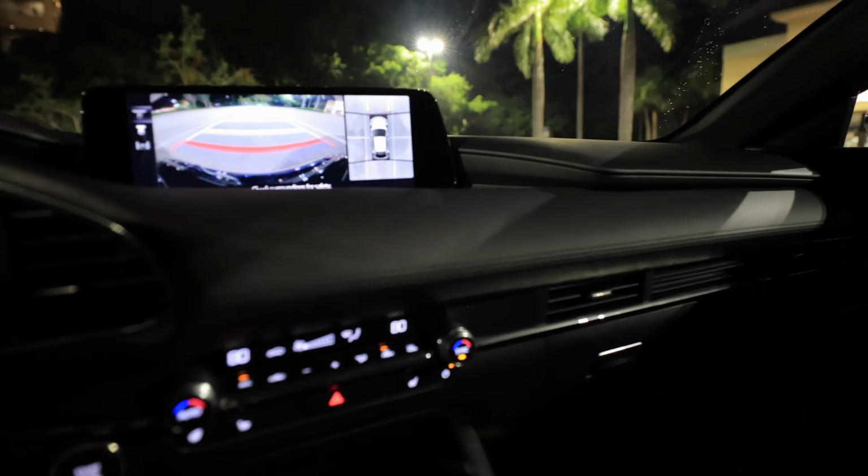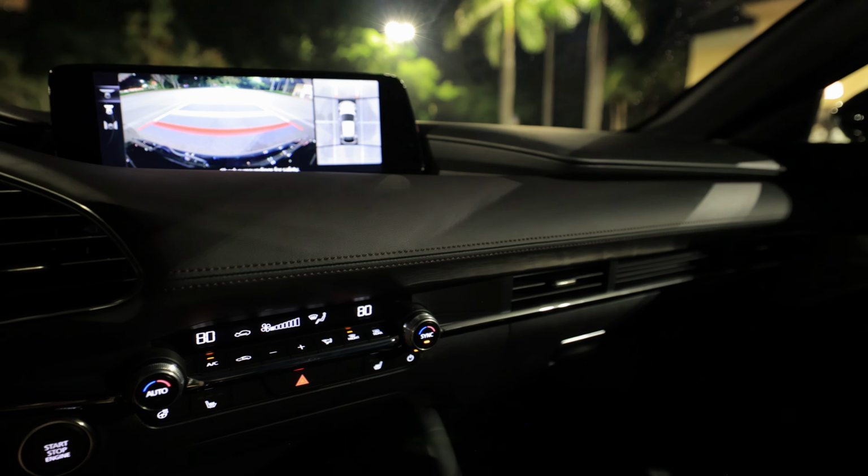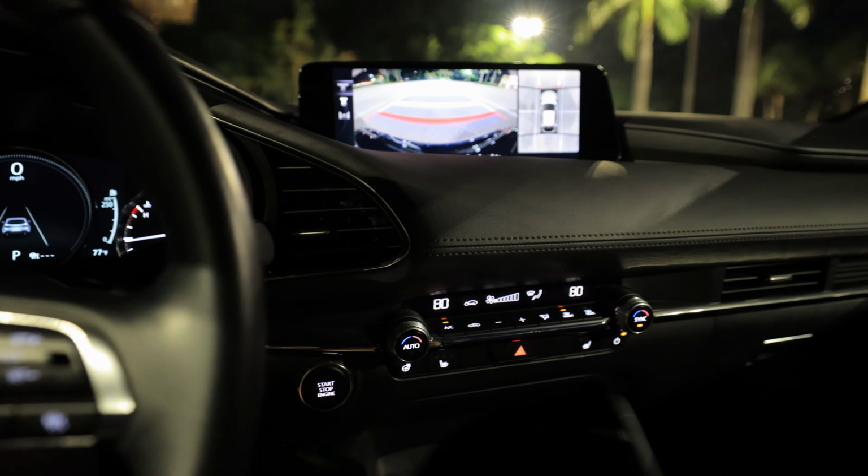All right. Materials on the dash are always very impressive on a Mazda, so there's no exception here. So I'm ready to start driving the fun hot hatch premium Mazda 3.